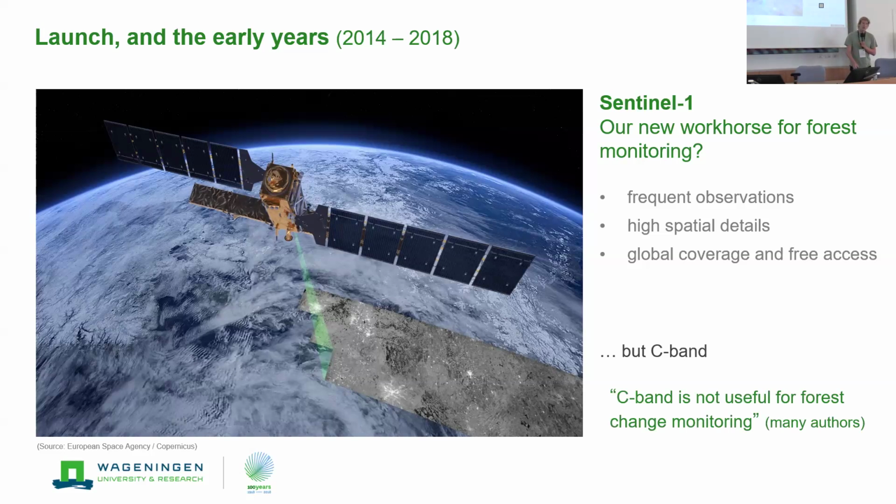And C-band, because of a strong vulnerability to environmental effects and also the low sensitivity to forest structure changes, many people said, okay, C-band will not be useful at all for forest change monitoring. Also, Sentinel-1 is not a land monitoring mission. It's actually designed to monitor maritime regions, and that's its main purpose.